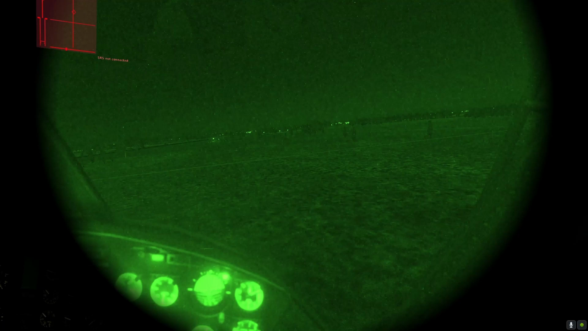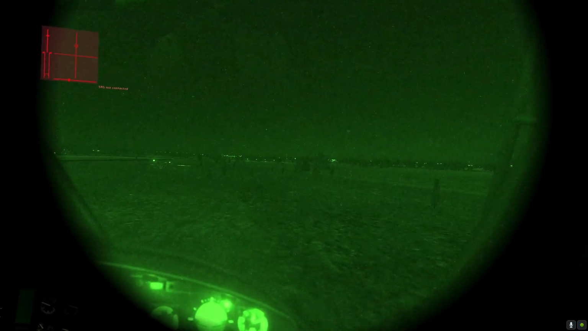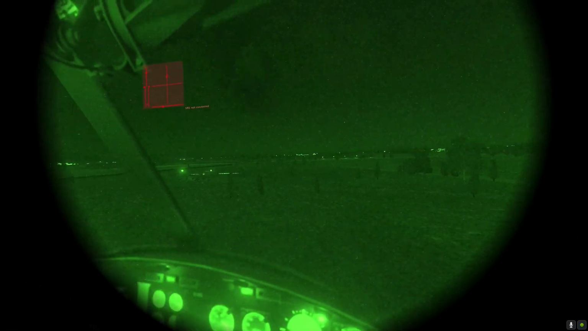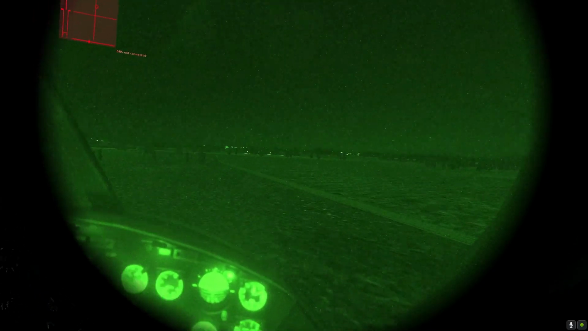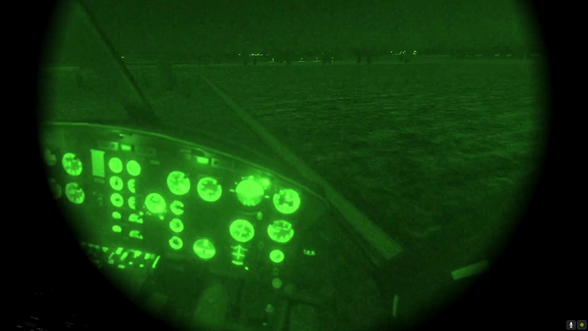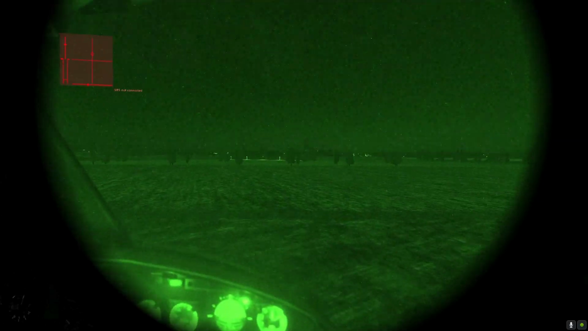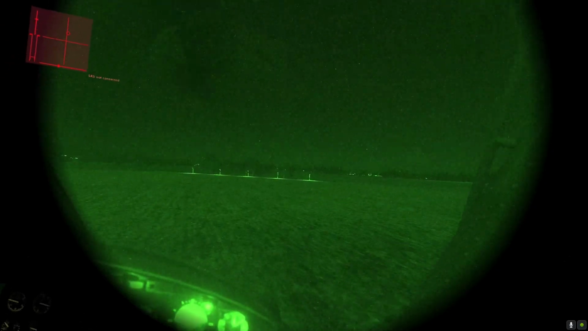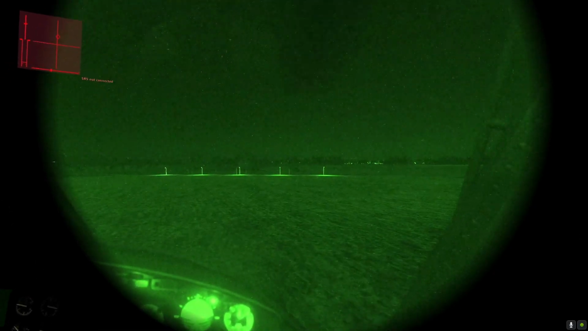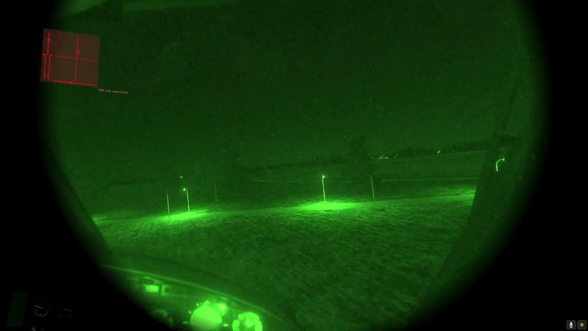Probably going to be flying either contour or nap of the earth. So we're in a tactical situation. Through the trees. Cars coming up ahead, watch out for them going over.